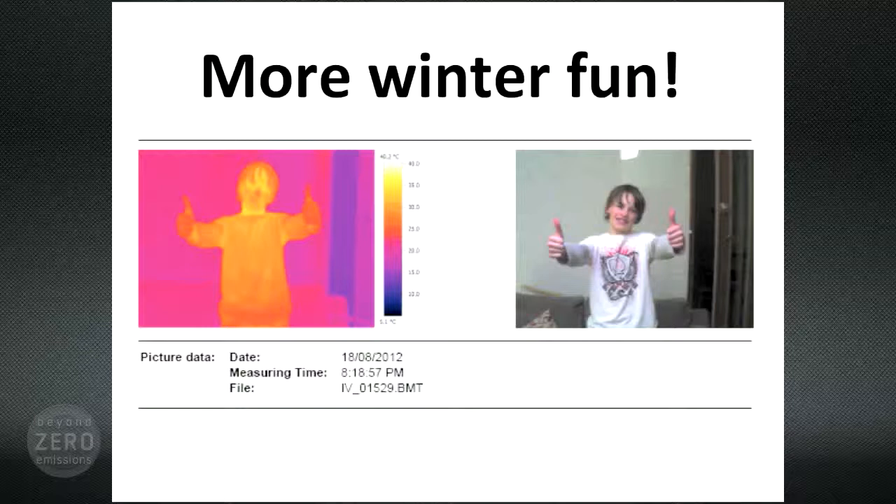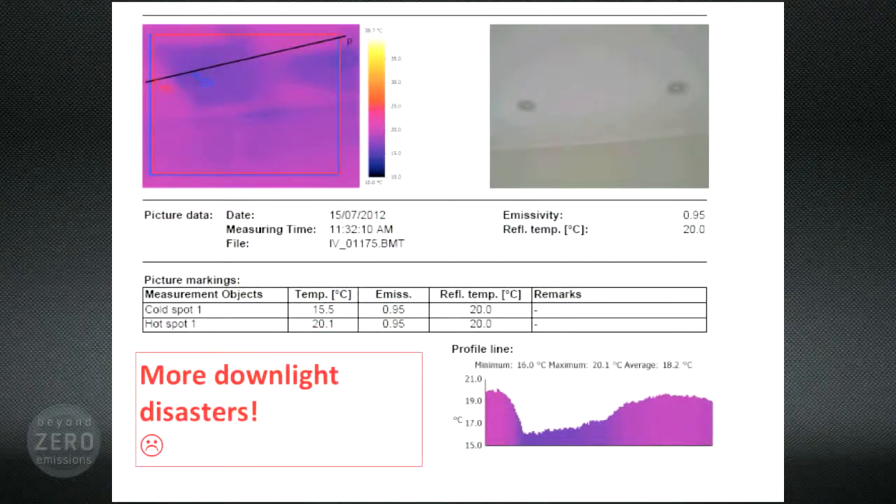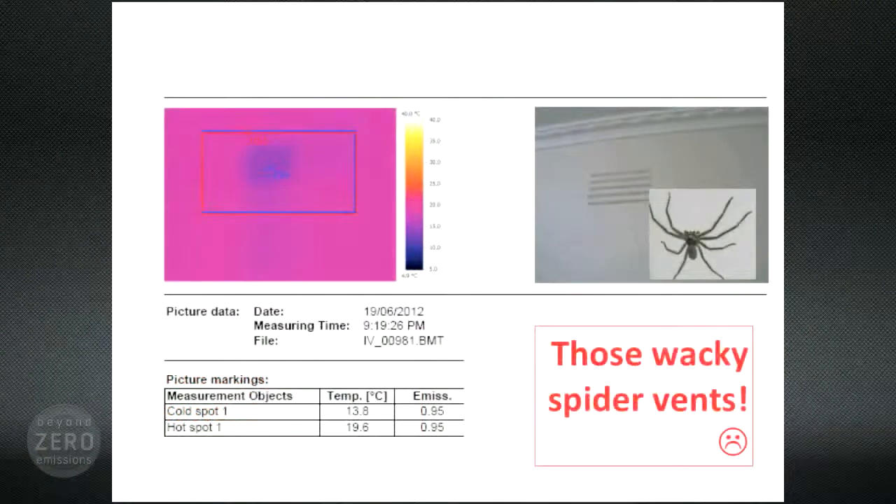Downlights. Poor insulation, this time not heat coming in, rather cold coming in, or heat escaping, however you want to look at it. Insulated, this ceiling is 20 degrees, uninsulated, it's only 15. So that is a huge difference to this occupant on a cold night. And here we see more of the same thing caused by a downlight installation. Now down to the walls.